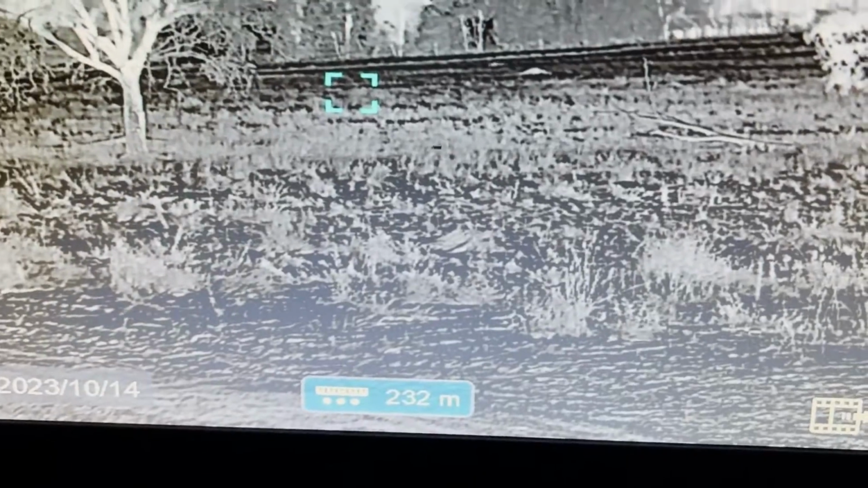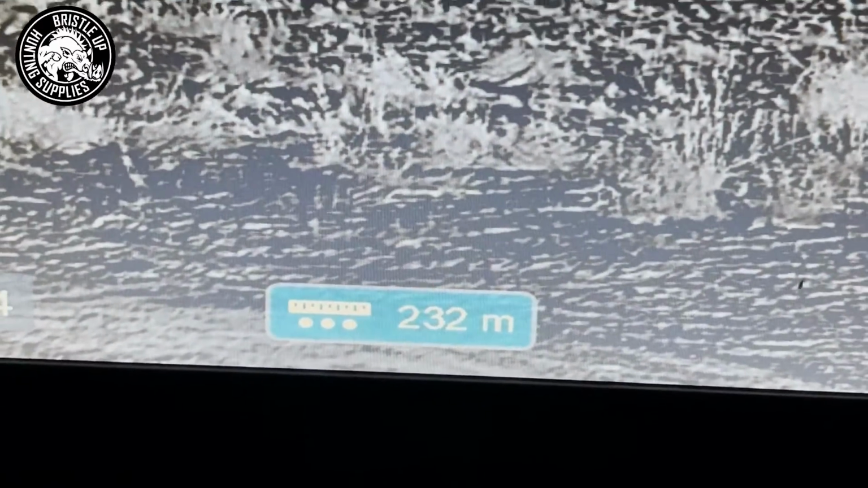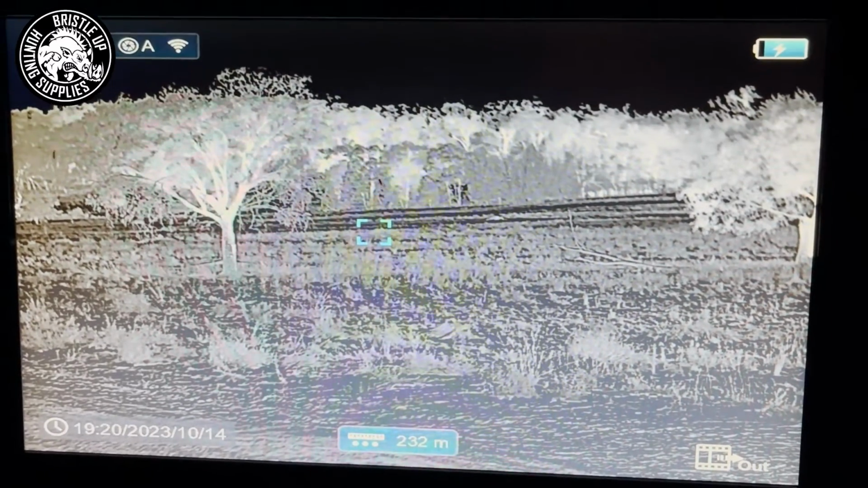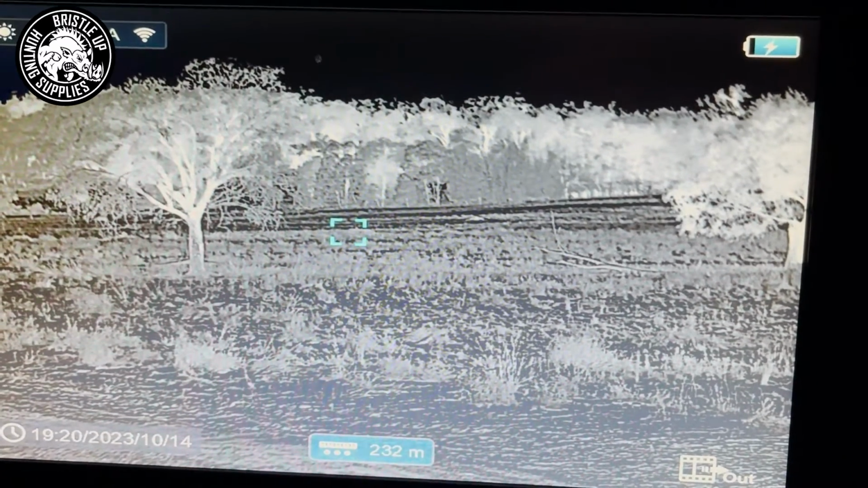As you'll see, we've got the rangefinder at the bottom there. We've got a kangaroo hopping there. We can see his tail and his body. We can see it's clearly a kangaroo or a wallaby. And you can see the rangefinder there picking up at 232 meters. Now we do have different monitors that offer better quality or lesser quality. But this one's a sort of a mid-range monitor, and it does the job quite well.